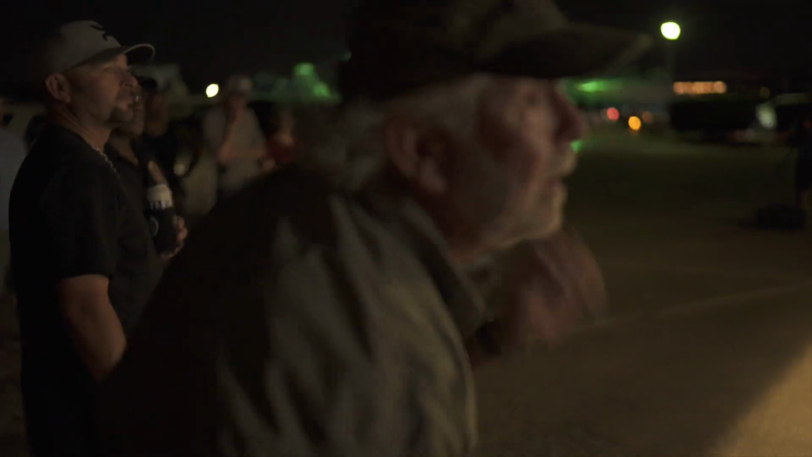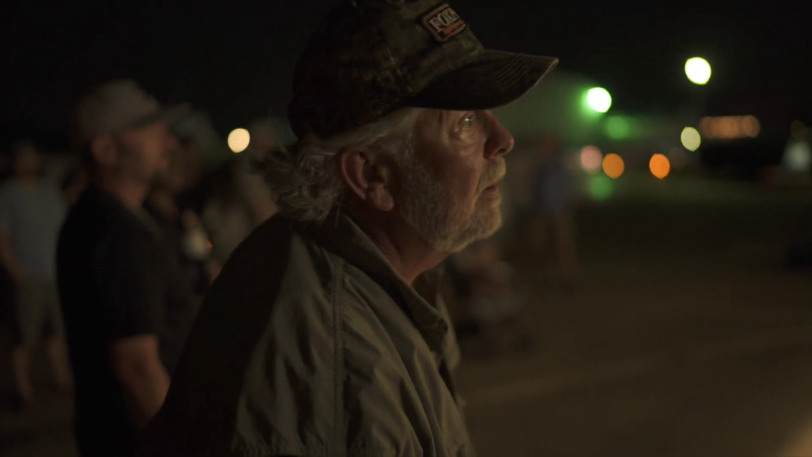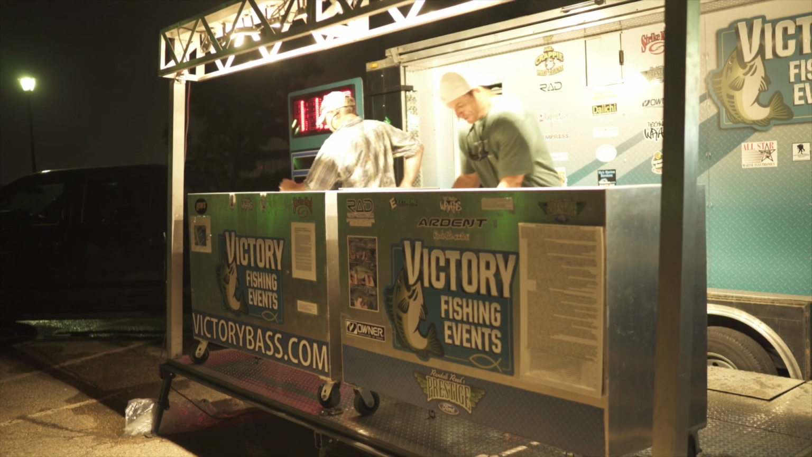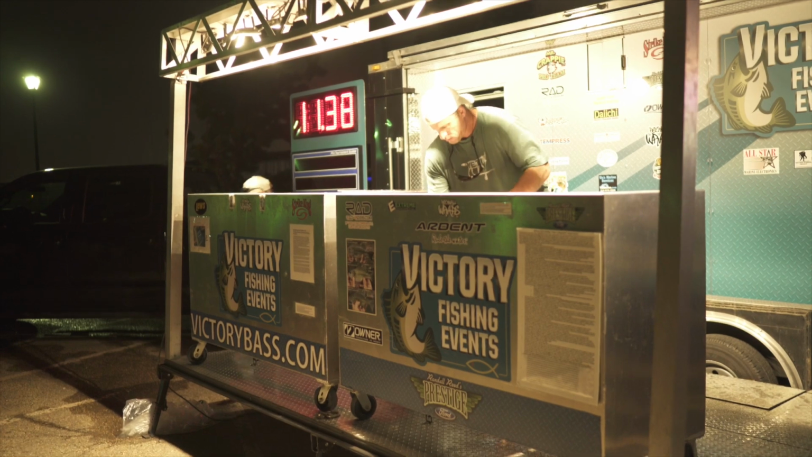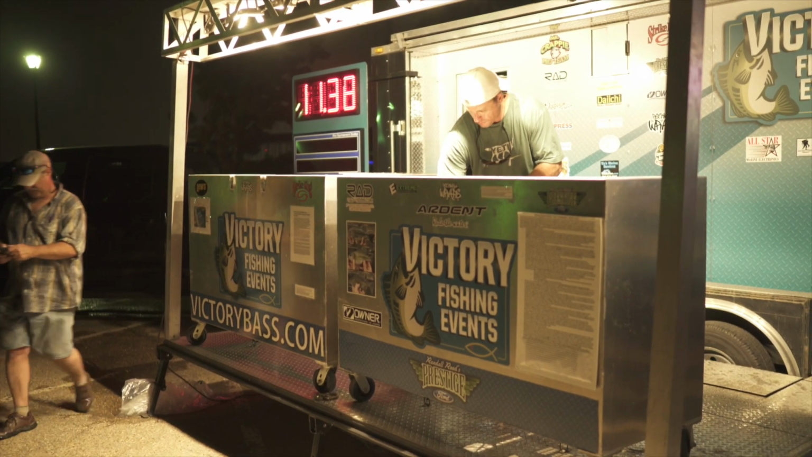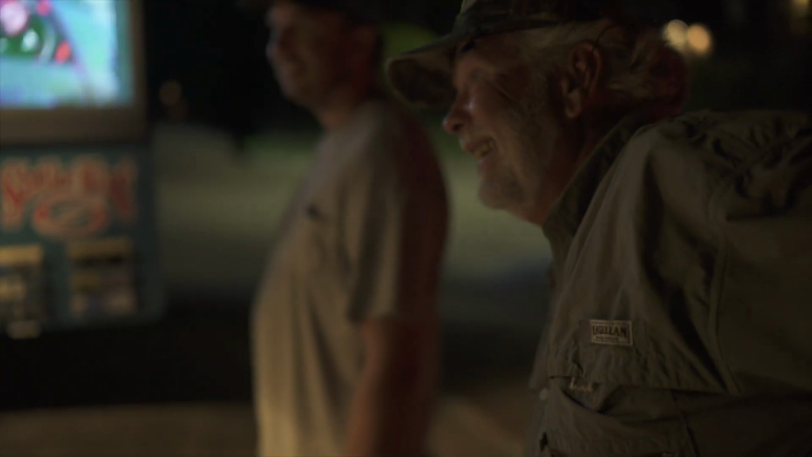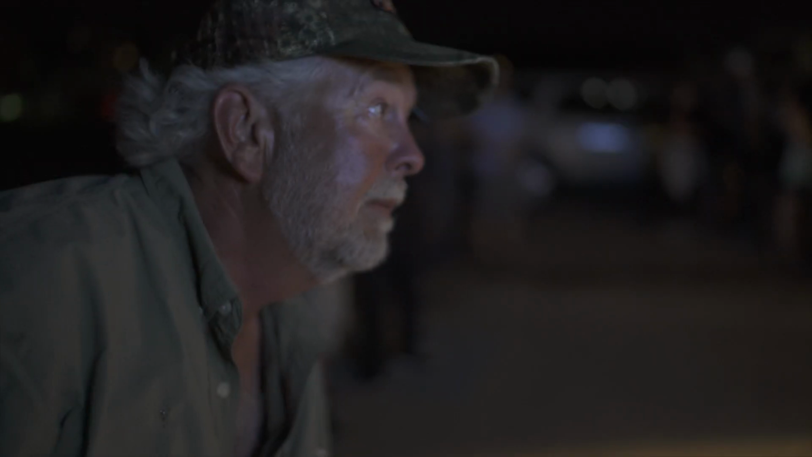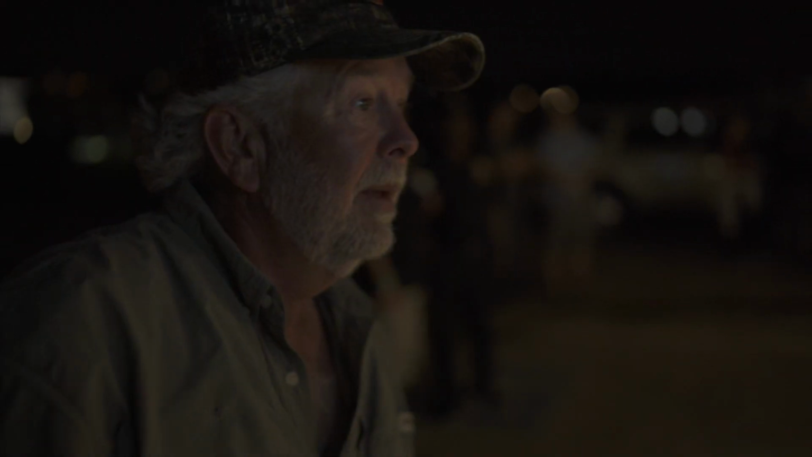What's your tackle? We did all right. Got one good one. Lost a 4-pounder that's going to cost us, so we got one that'll go 8, I think. We had lost one good one at the end of the day that would have added 3 to 4 pounds to our overall weight, and I was nervous it was going to cost us. But even still, we knew we would at least place. Well, we're in the top 3.